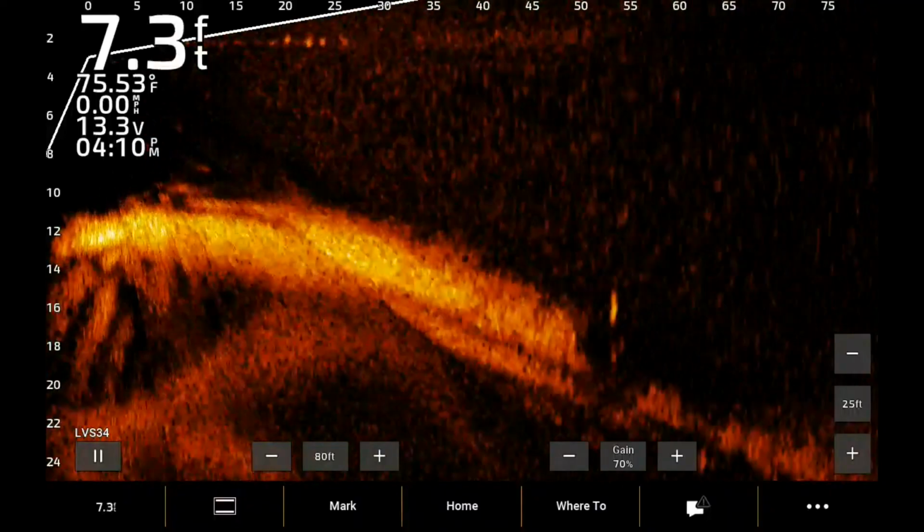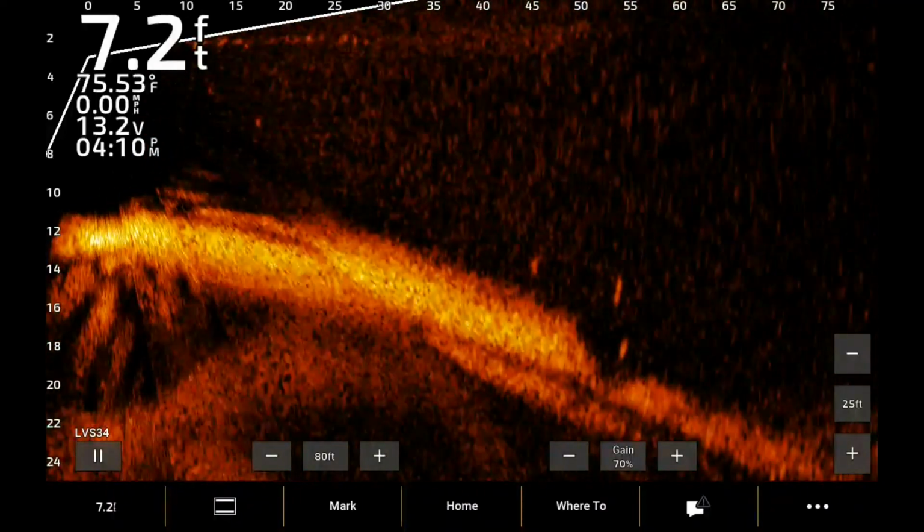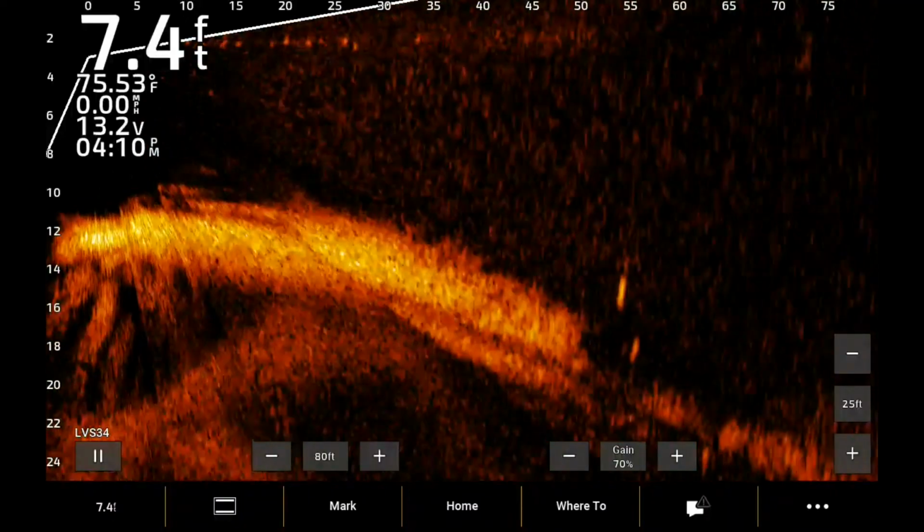But alright, guys, I hope that helps you. There's some fish down deep. It looks like there's a little ditch right there.